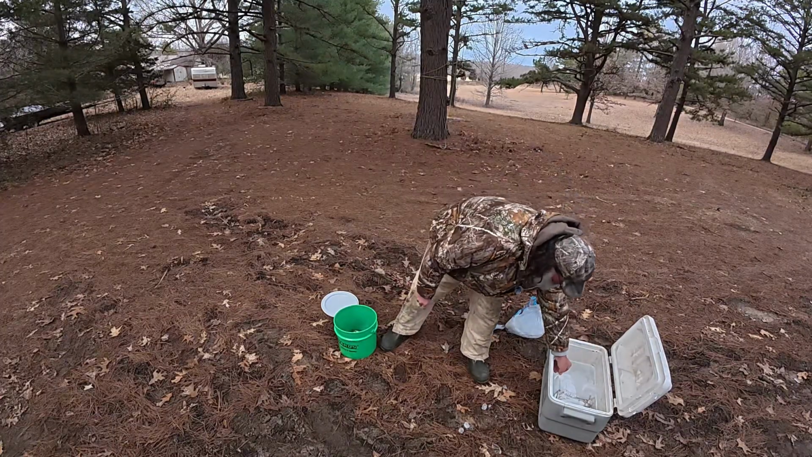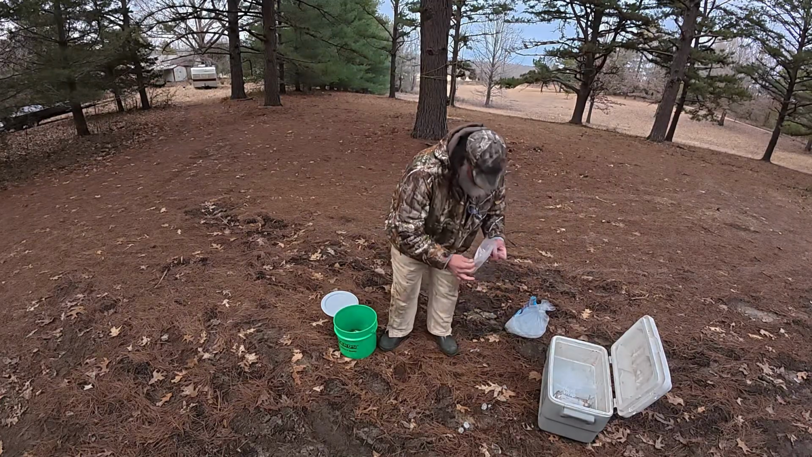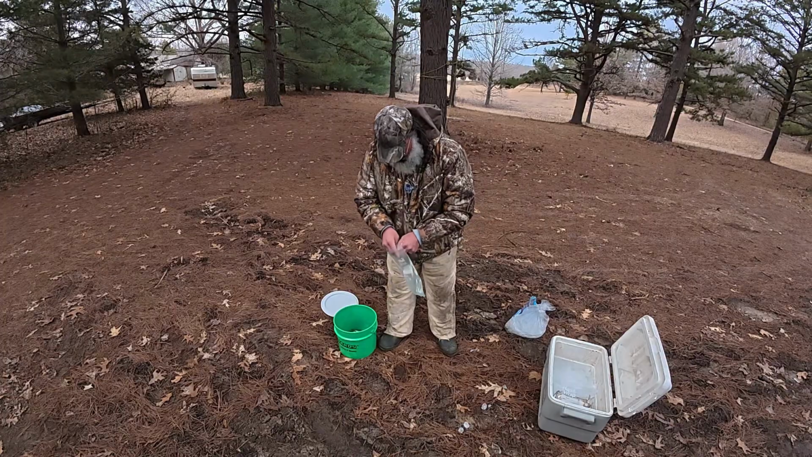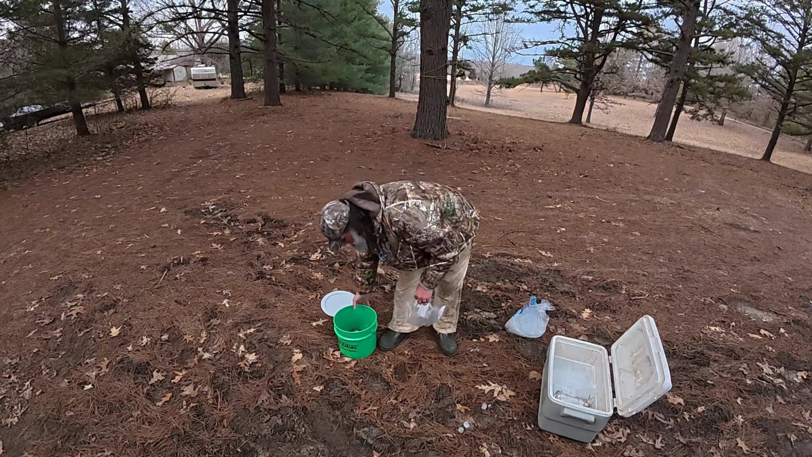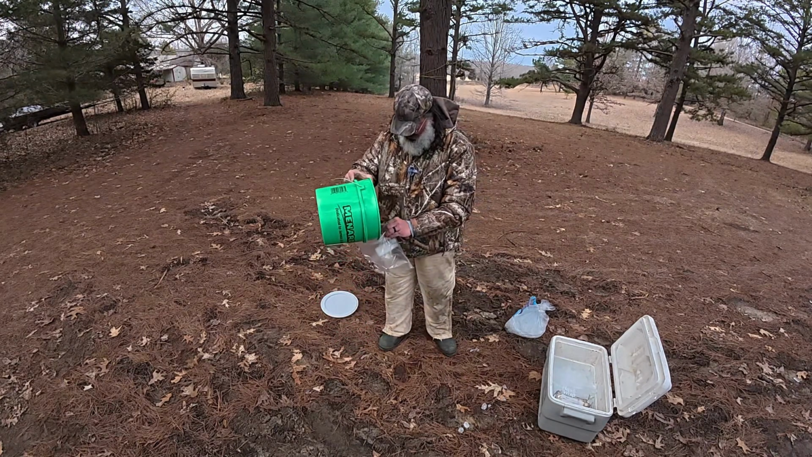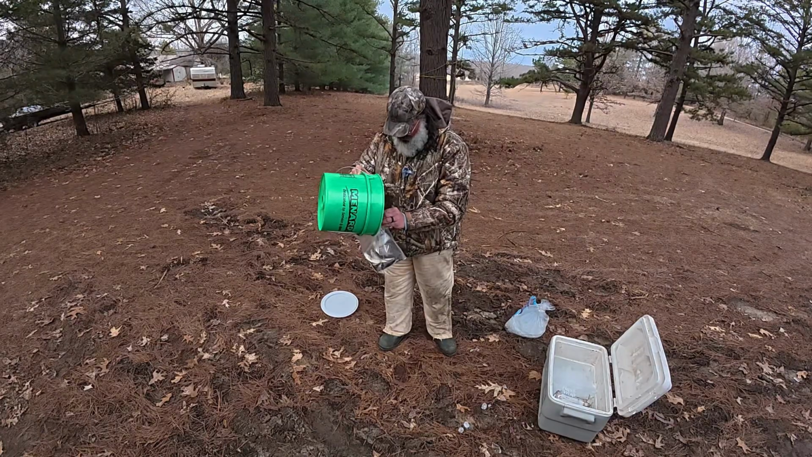And then throw it on that first layer of ice you got in there. And then do the same thing with the other bag and then put the rest of the ice in there. Like I said, everybody does this differently. This is just the way I've always done it. It's always done really well for me.